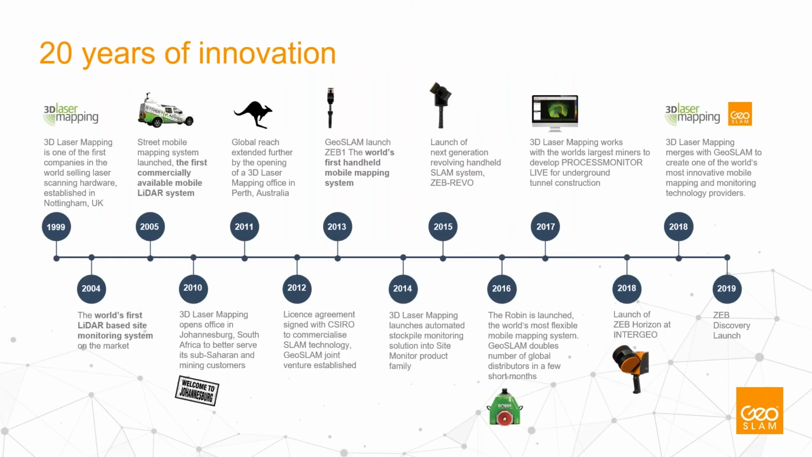So GeoSLAM has about 20 years of innovation, even though the company is newer than that. The company was created in 2012 by a joint venture with 3D Laser Mapping. 3D Laser Mapping has been one of the innovators and first adopters of LIDAR technology in the world.